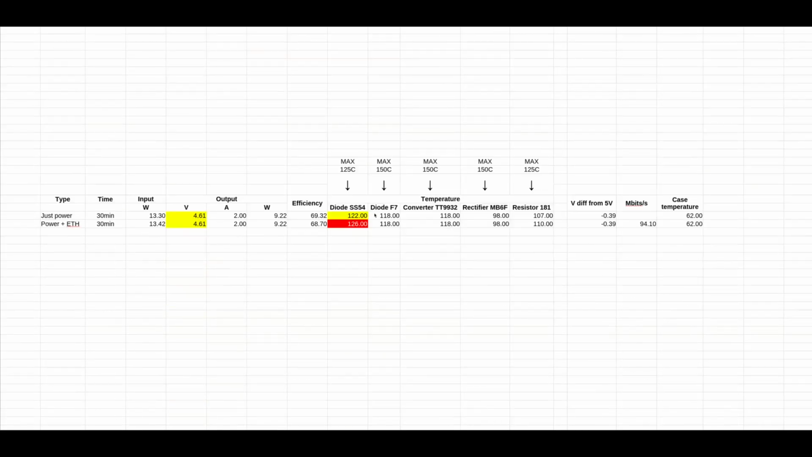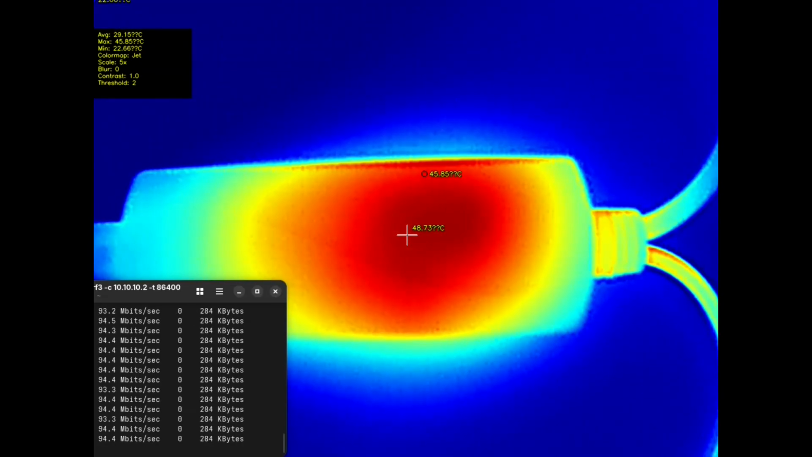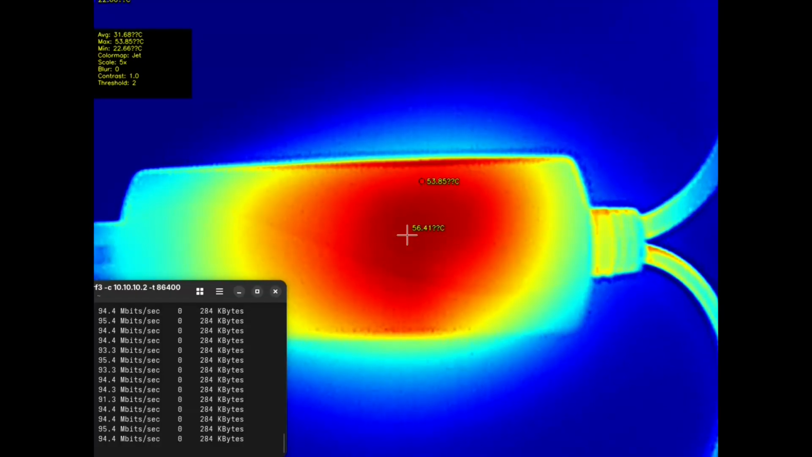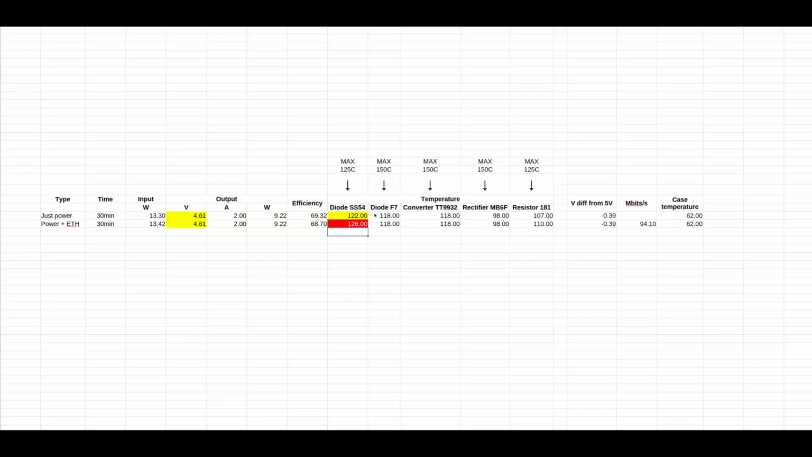With 2 amps, the voltage drop, yeah, it's not good. Maybe still workable, but not so much. And we now hit the maximum temperature on the diode side, and this is only a 30-minute test, so don't do it for short things. I don't know, if you need to plug in some microcontroller or something, on 2 amps, okay.